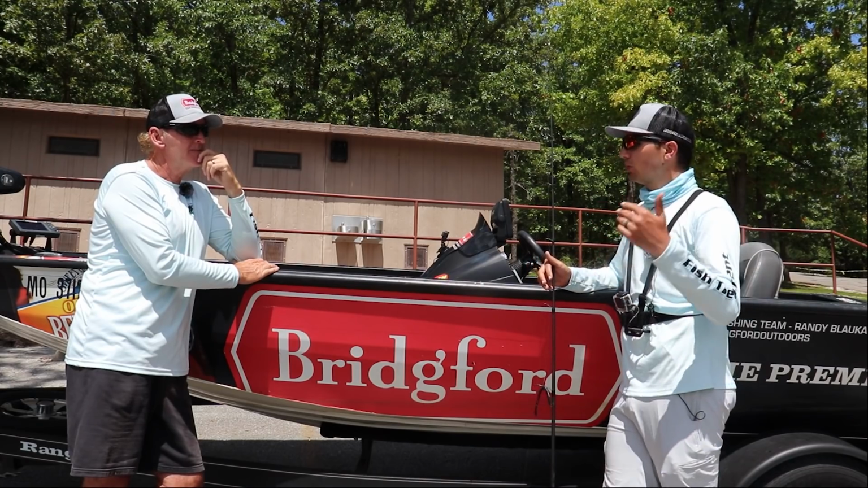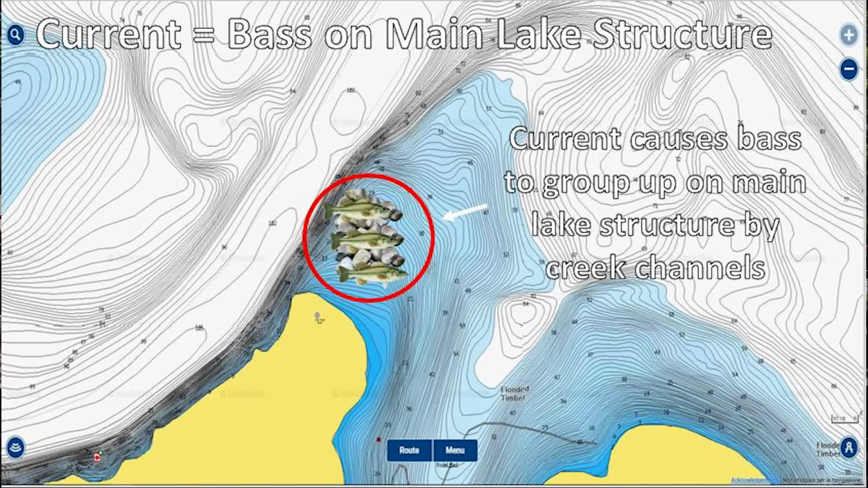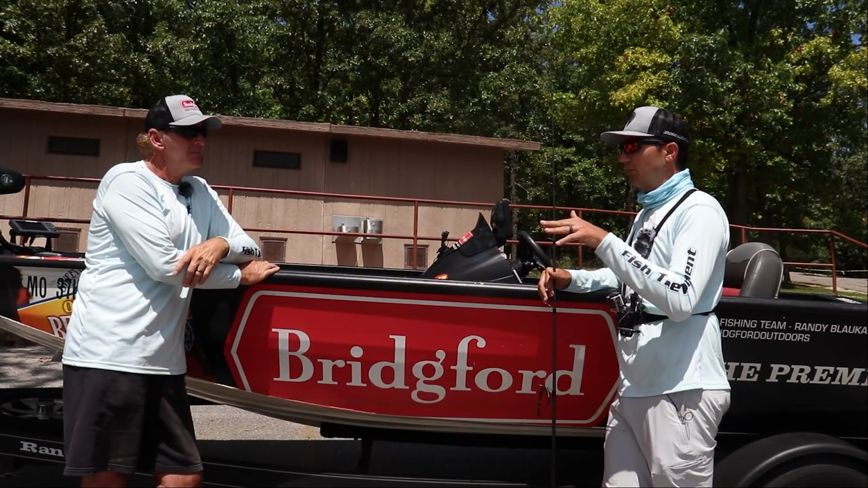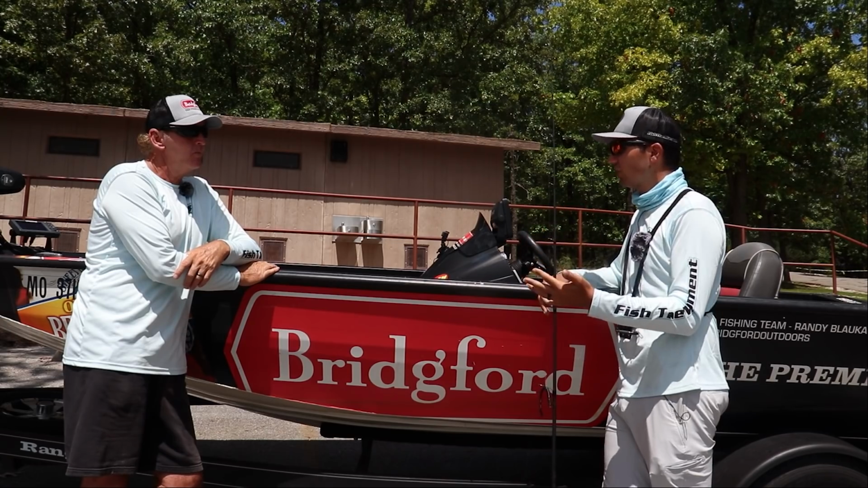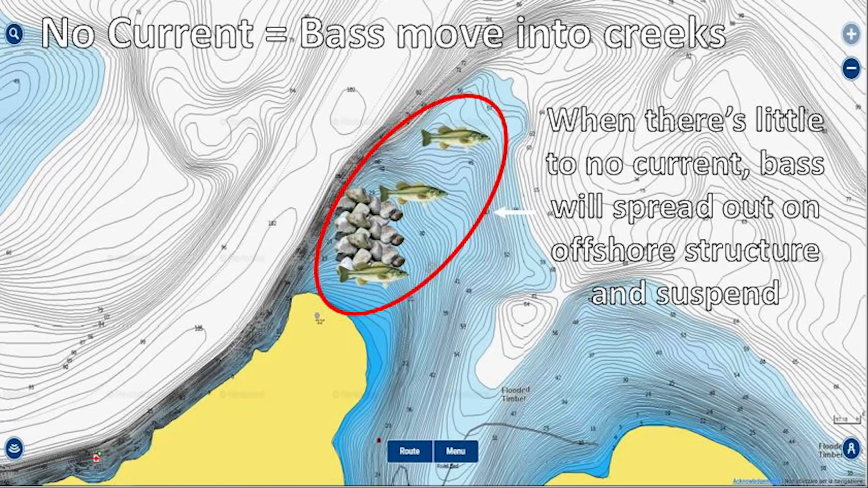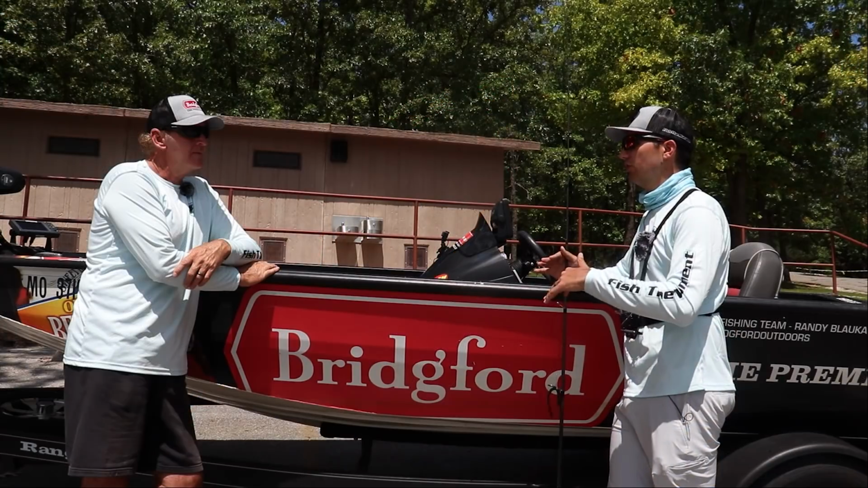We mentioned before they're pulling a lot of current down the lake. And when they're drawing down a lot of water, pulling water out of the lake, that will position those fish on top of main lake points, ledges, humps. But today the water wasn't dropping as much, there was less current going on, and that usually causes those fish to suspend and spread out a bit more. And usually as you get into late July, August, September, the number of big offshore schools that are grouped up and catchable decreases.